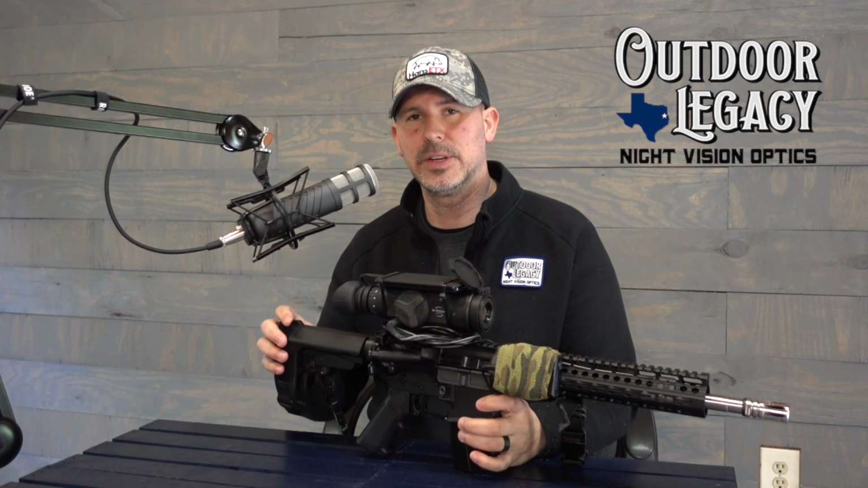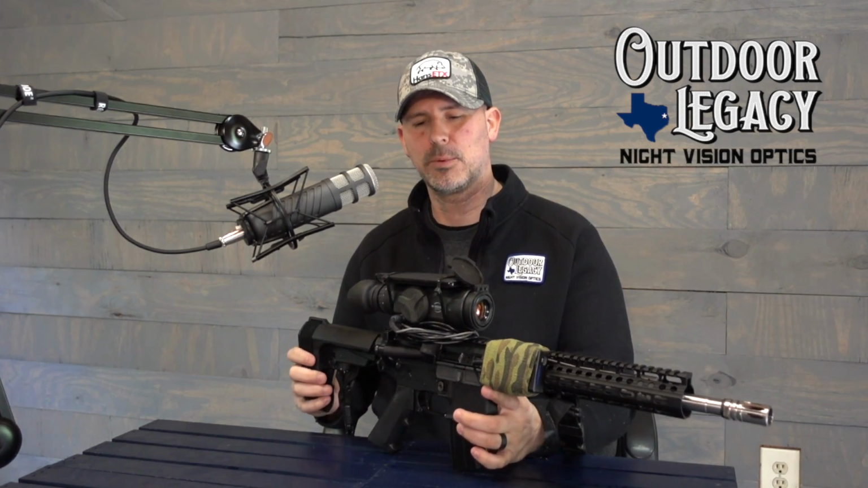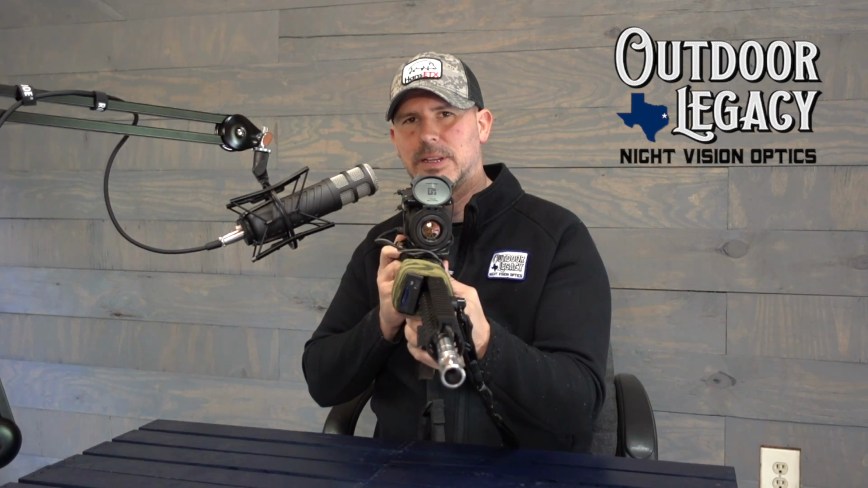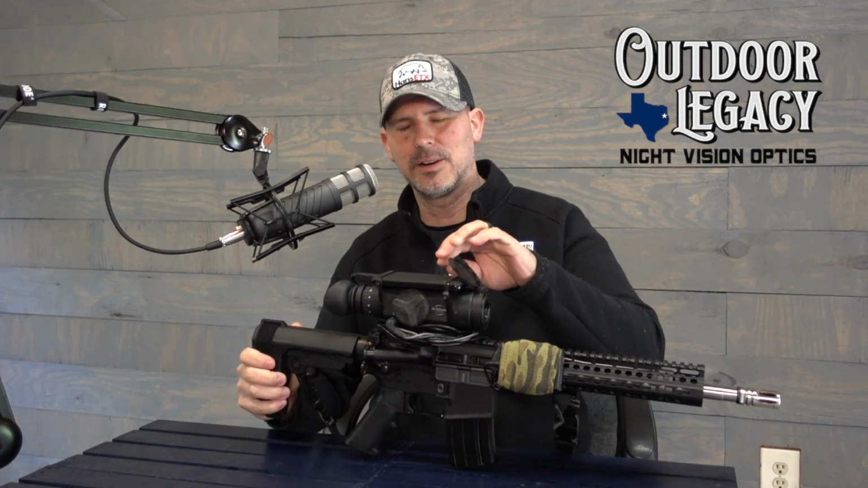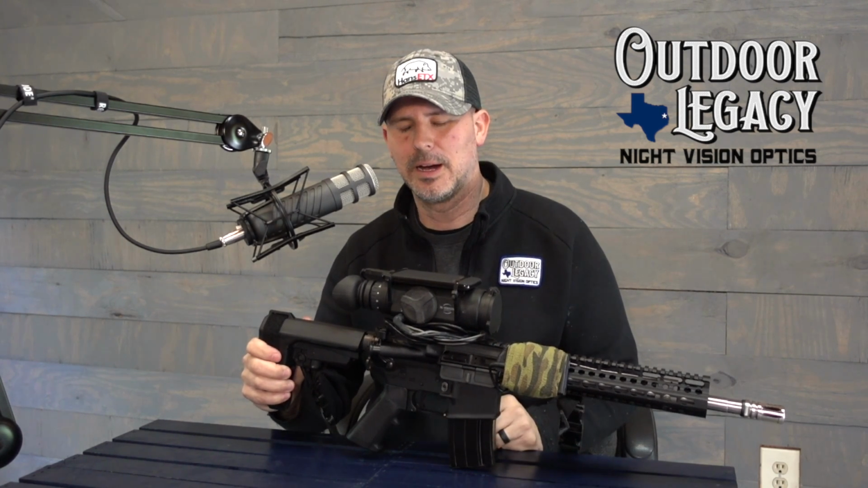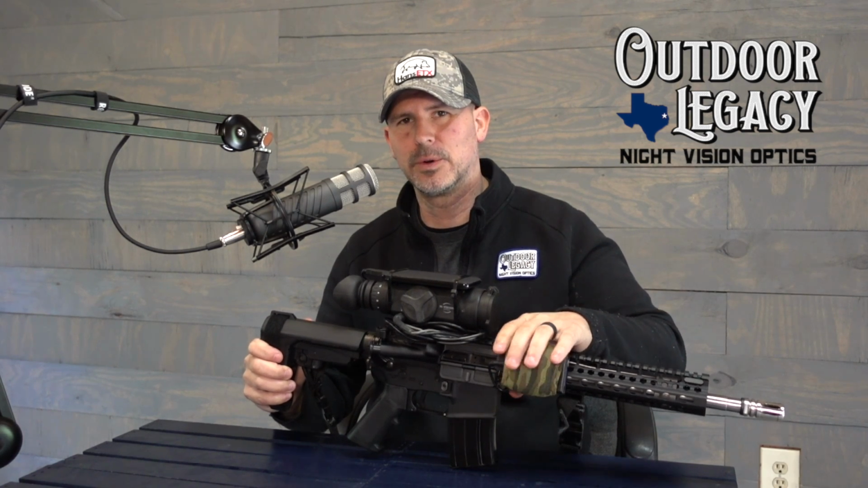But this is the Envision Halo. This is the 25mm, and just walking around the scope right now, you can take a look at that 25mm objective lens on it. Now you probably see a lot of wires and something that's mounted on top of it. This is an external battery pack that I'm using to power the scope up. Also, I've got an MDVR for recording video.